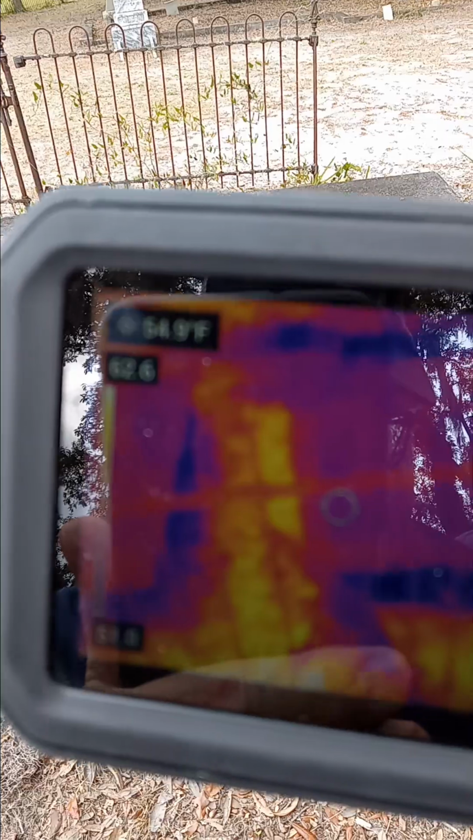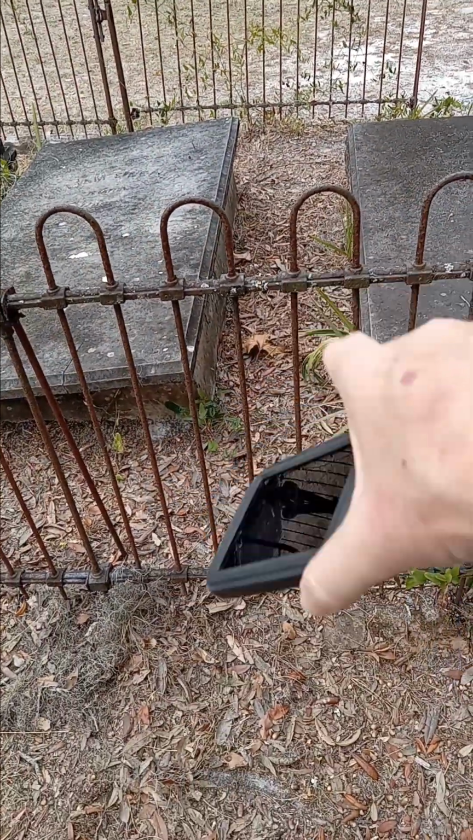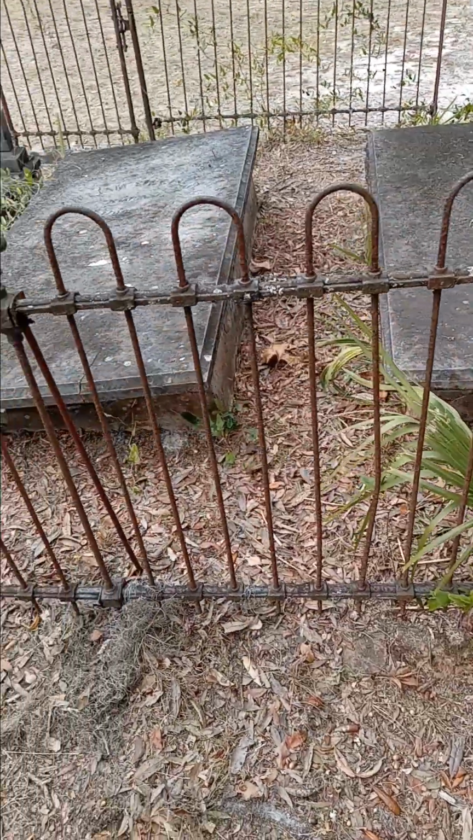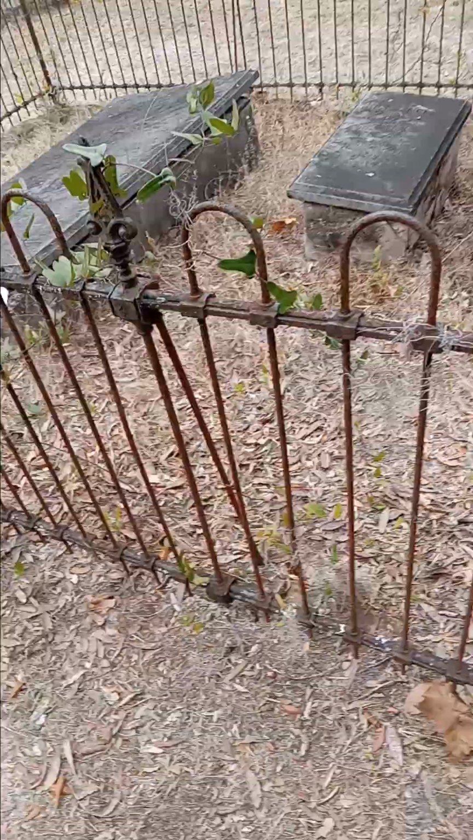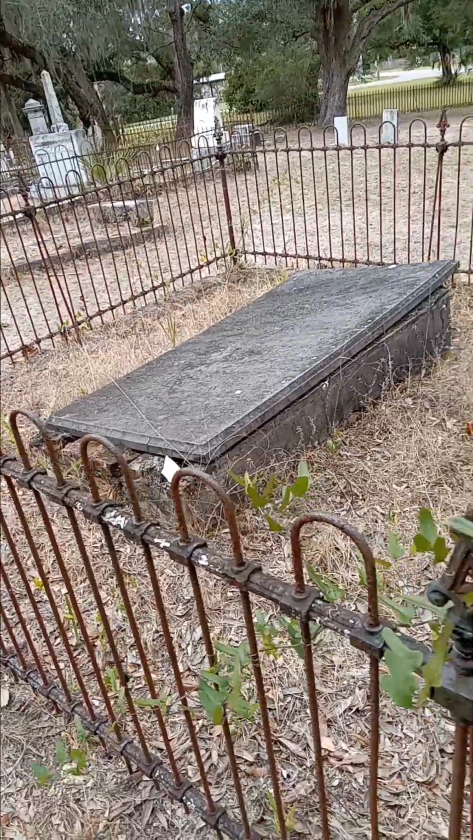And this yellow area here is where there's a gap in between, and the ground and the leaves are much warmer than the purple tombstones. So now we're going to move over here. So you can see that grave cradle's warped, and there is a gap there.